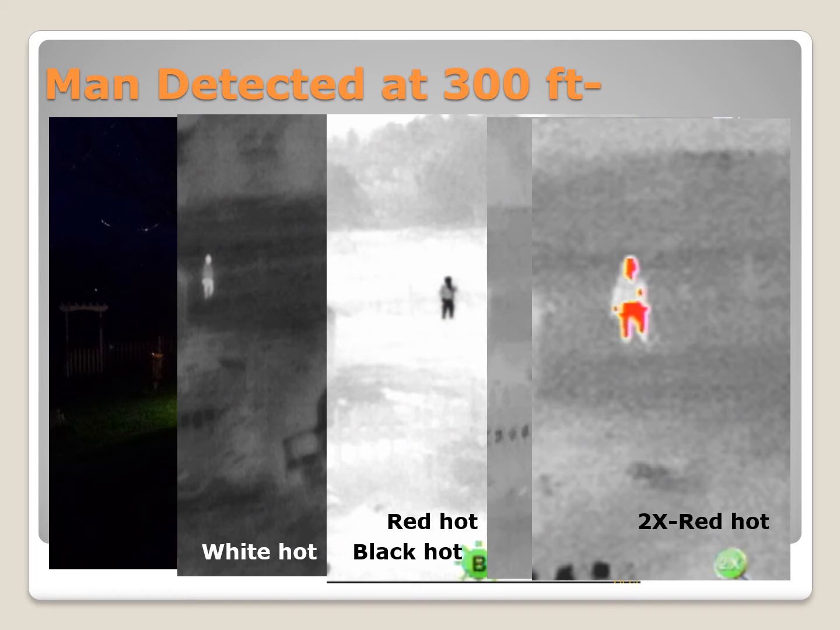So I'll talk through some of what you see in the videos. That way, when you're using these devices, you'll have a better understanding of what you're seeing, why you're seeing it, and be able to better interpret what it is you're seeing. So please check out the videos.